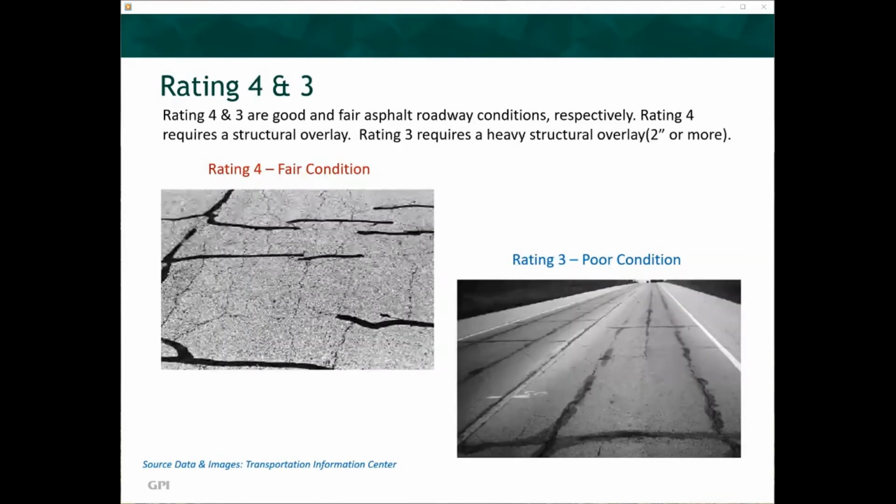Ratings 4 and 3 are good and fair asphalt roadway conditions, respectively. Rating 4 requires a structural overlay. Rating 3 requires a heavy structural overlay of 2 inches or more. These ratings present a perplexing choice, a structural overlay or complete replacement. The overlay can provide a lower cost solution, but can be considered a band-aid solution to a highway corridor with a degrading substrate.